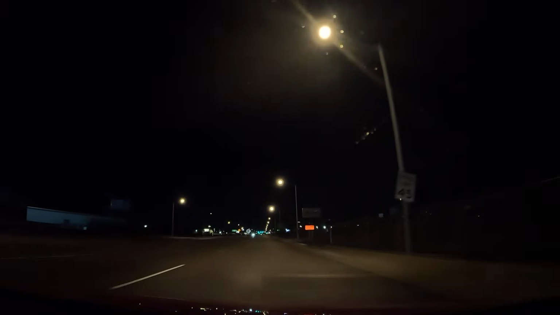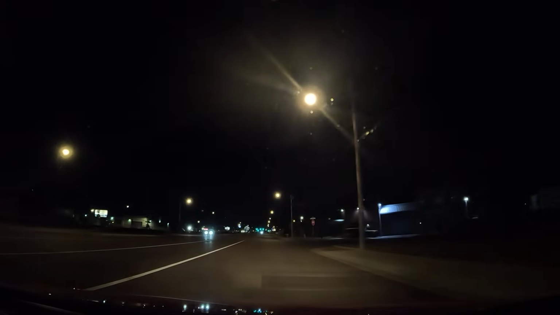Funny enough, the first station for the postal job I worked at, I took this one. The casino job, I took this one. The last station I worked at for the postal job, I took this road. Now I'm no longer taking this. Now I'm heading to the East Valley.